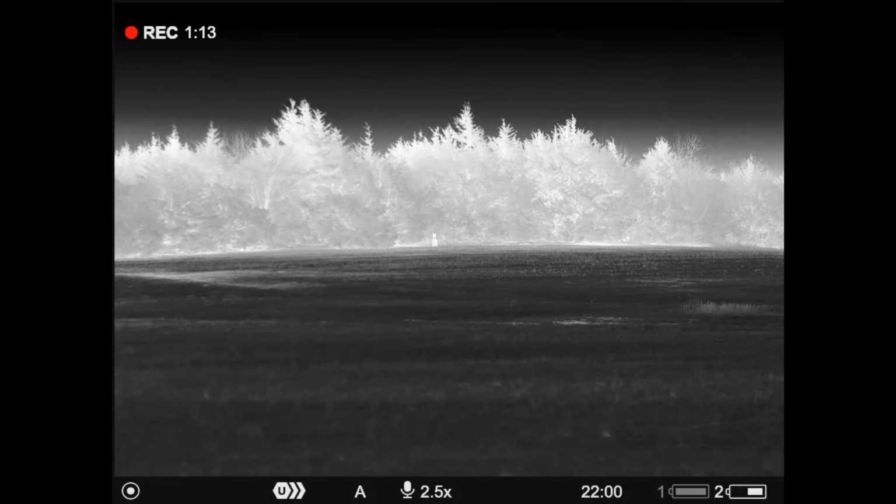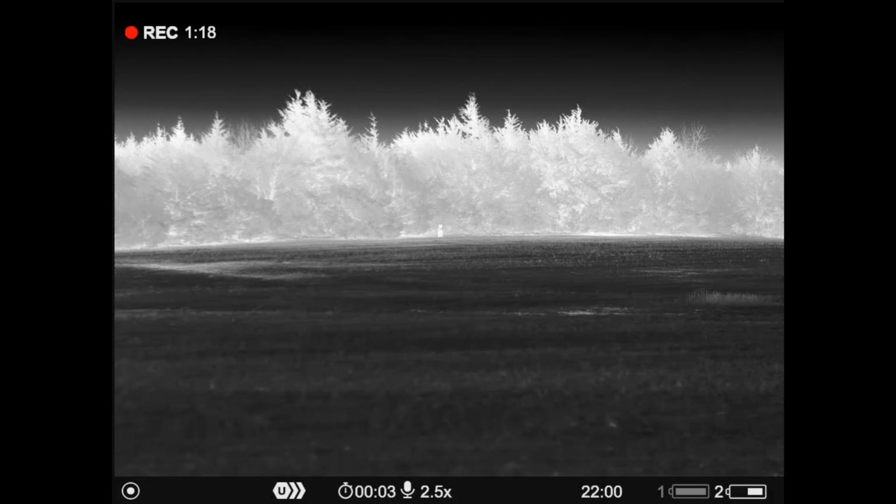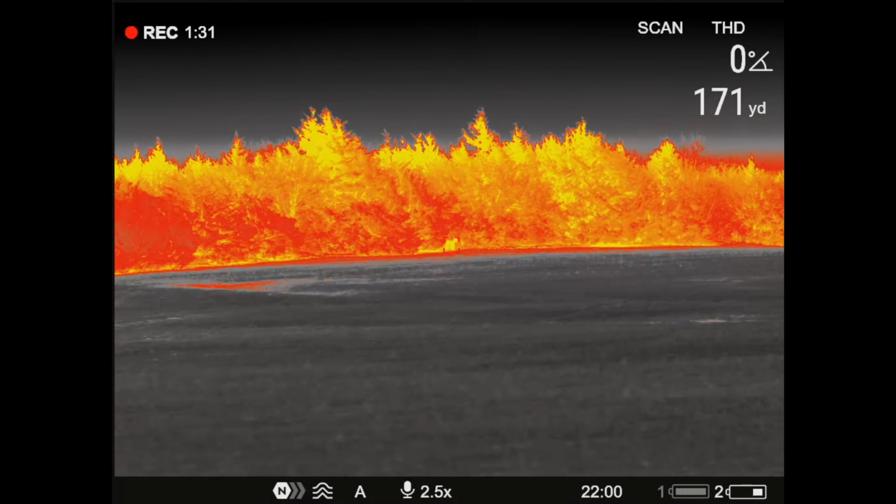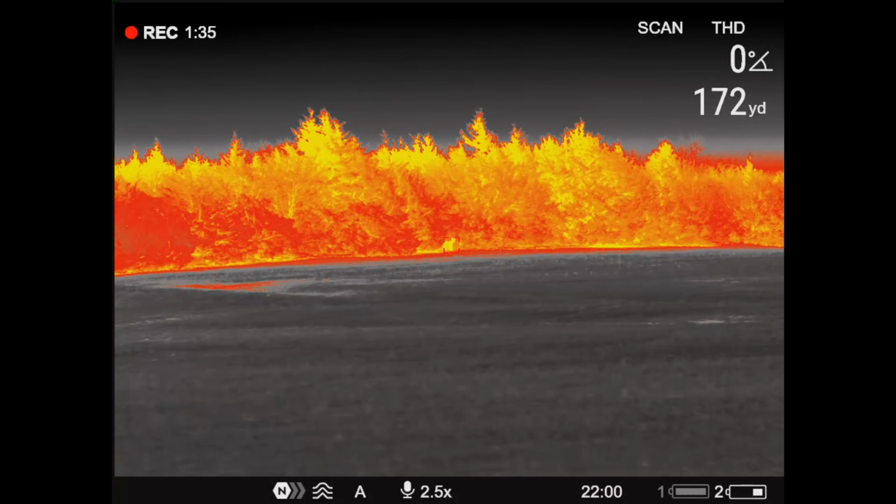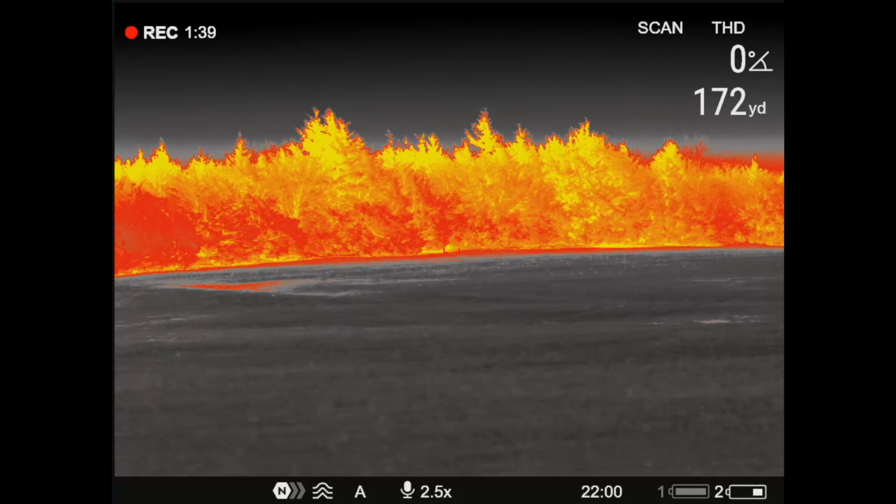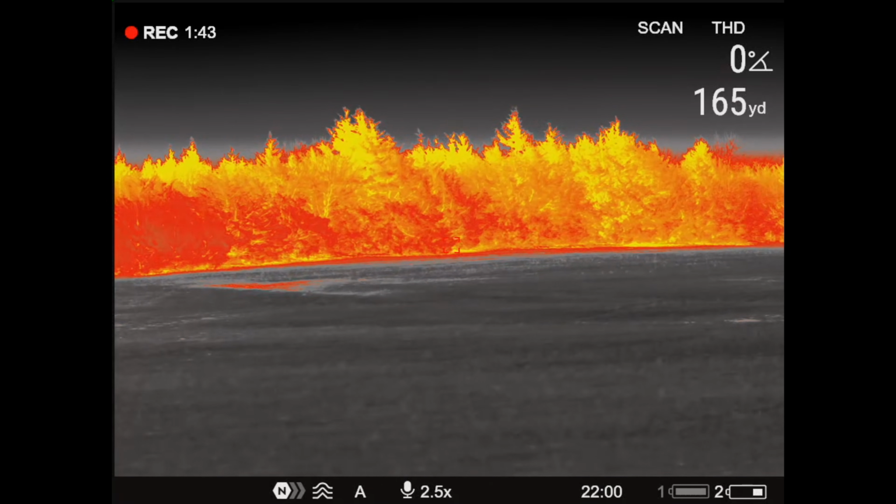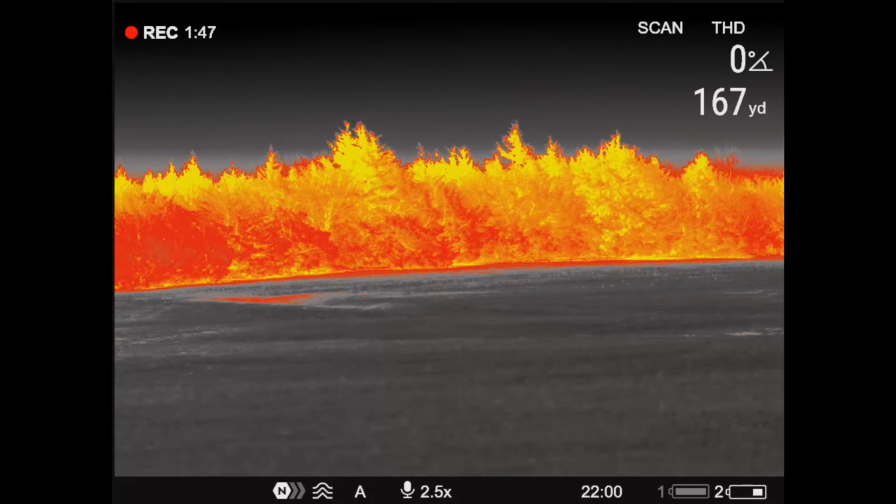Straight out, Rick, on the cedars. Yep, I see him. 170, sitting down. Yeah, it's a bobcat. No, it's not. He ain't going nowhere. Yeah, he is.